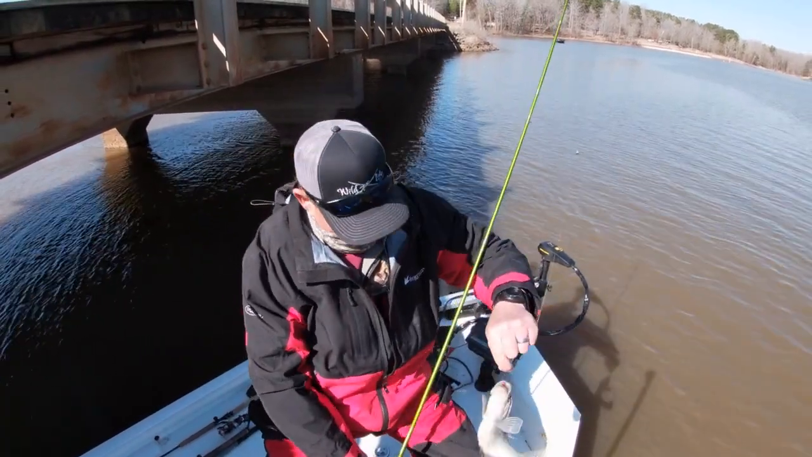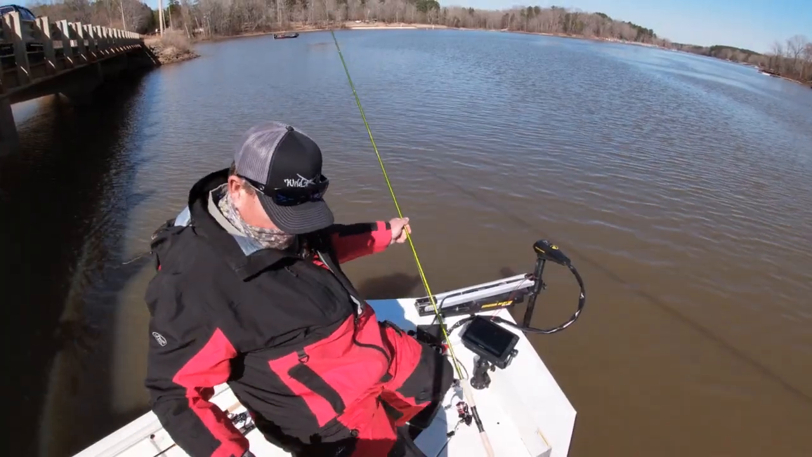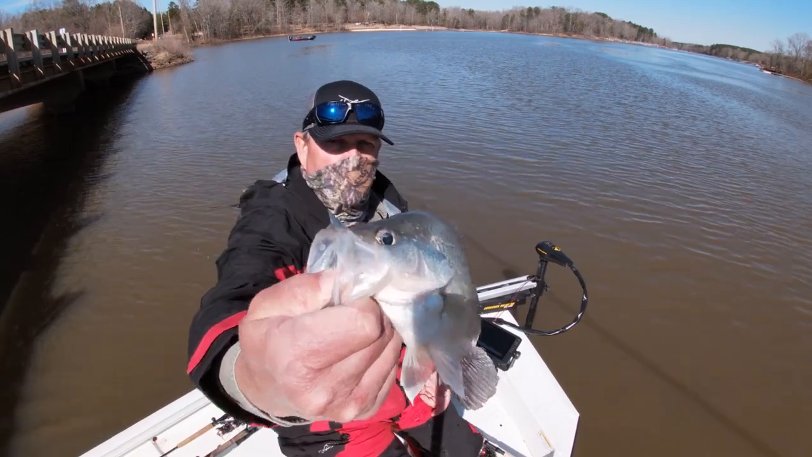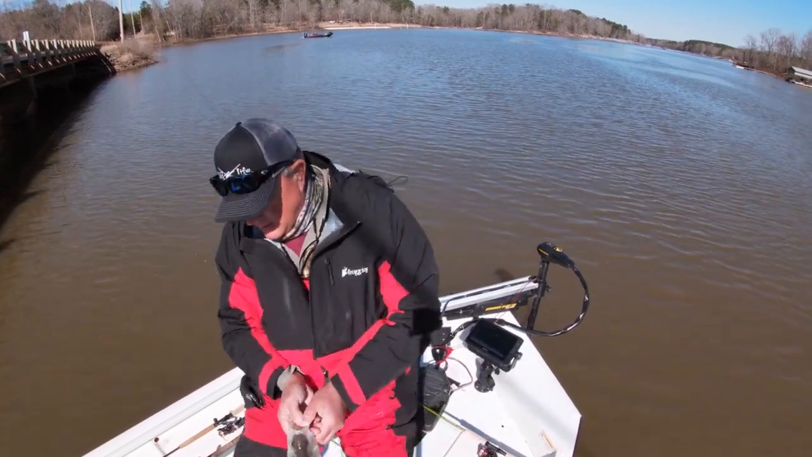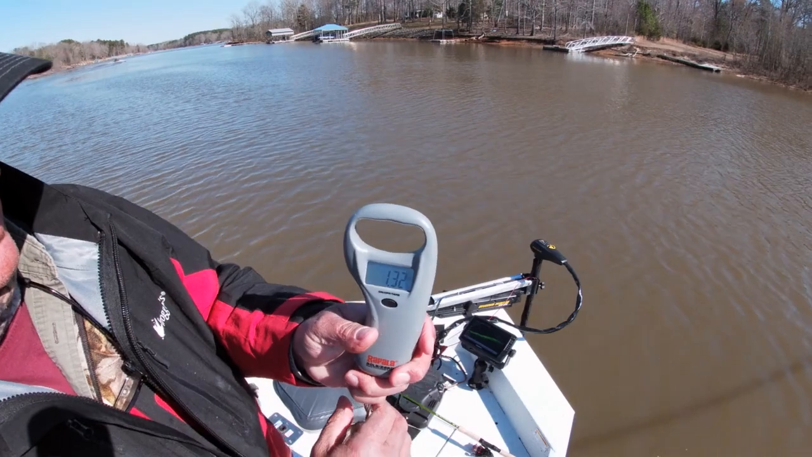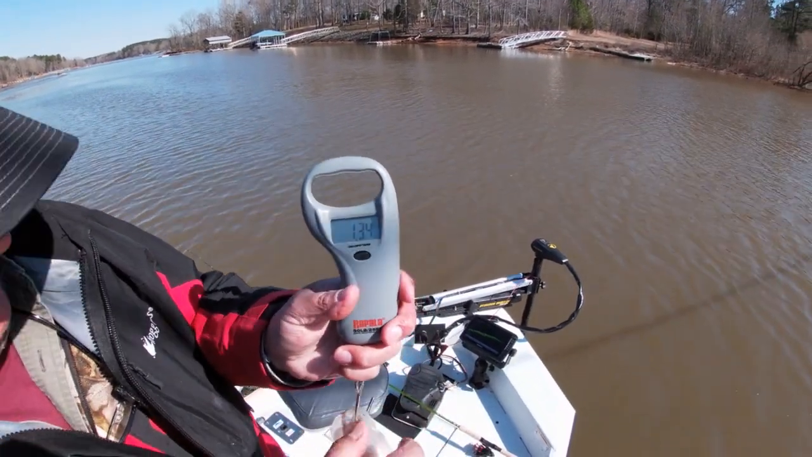That's a good fish right there, y'all. That's a good crappie right there. Boom. Good fish. I'm gonna weigh him real quick. Let's try this again. Looks like 1.3. That's what that fish weighed.